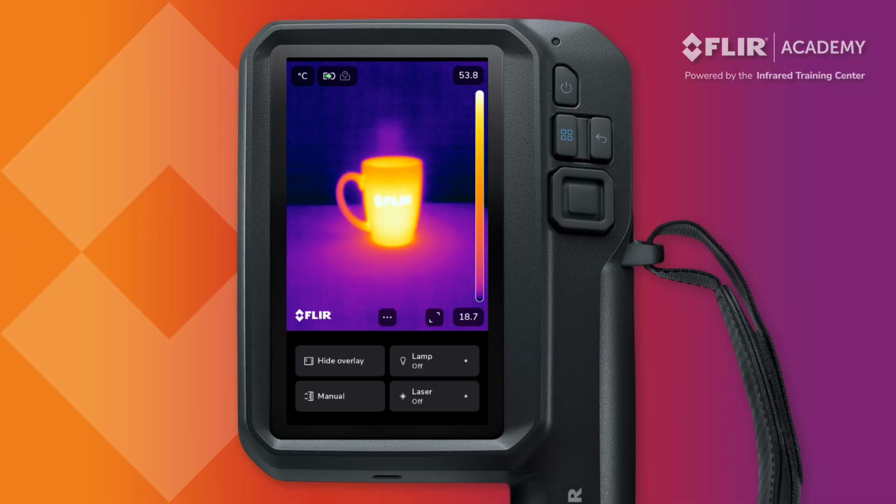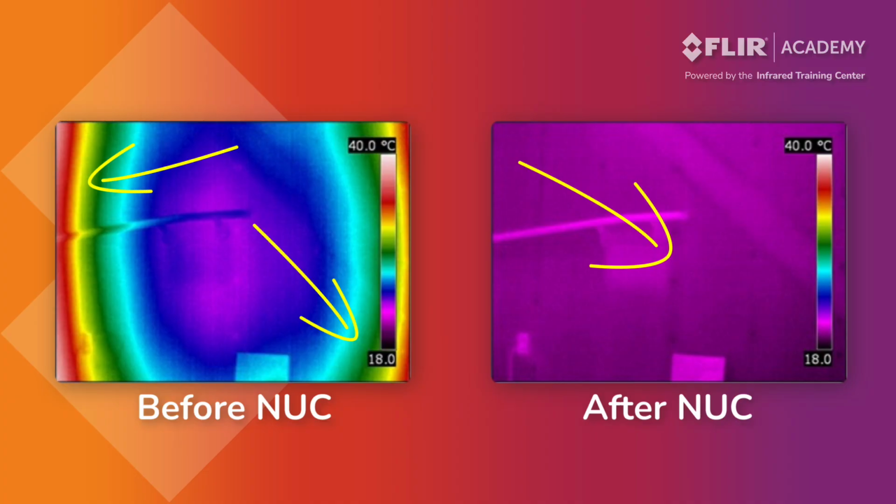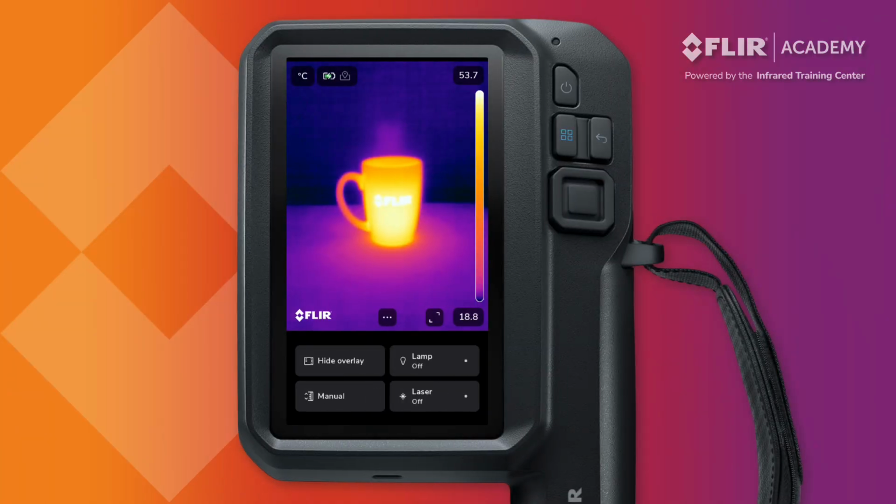The clicking that you hear is a shutter that drops down in front of the detector inside the camera. Its purpose is to provide a uniform target for the detectors to reset against. The result is a better image that's more thermally stable and consistent throughout your inspection. You can force a non-uniformity correction by holding down the Auto Manual button in the display submenu. The image will pause for a moment while the shutter engages and the word calibrating appears at the top of the screen.